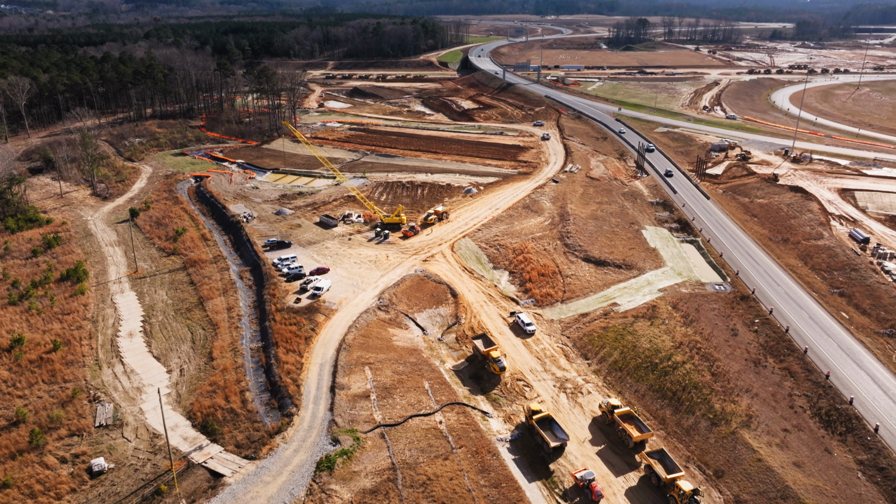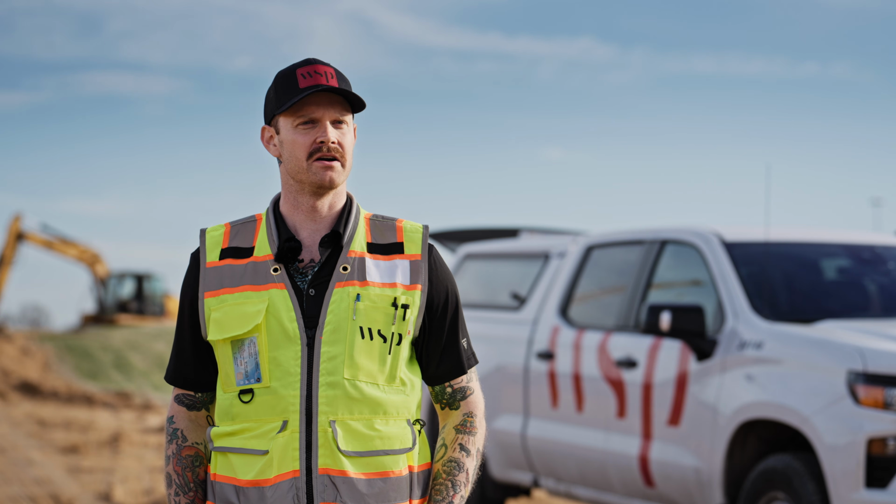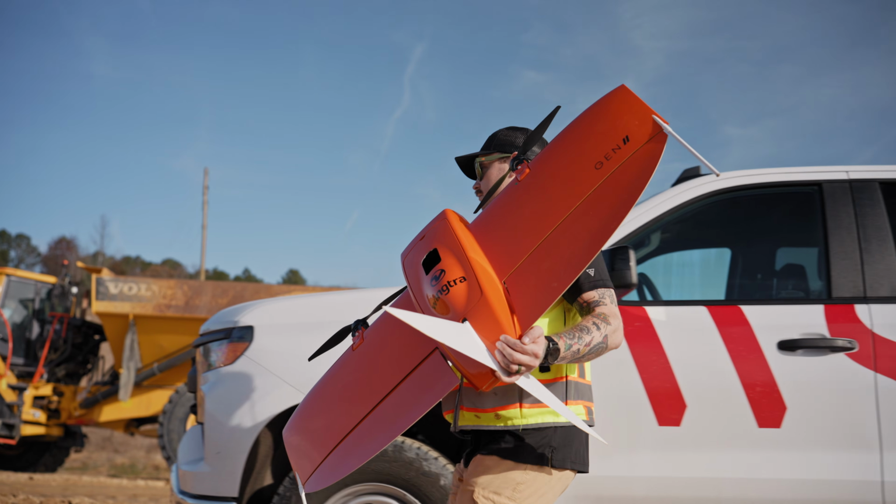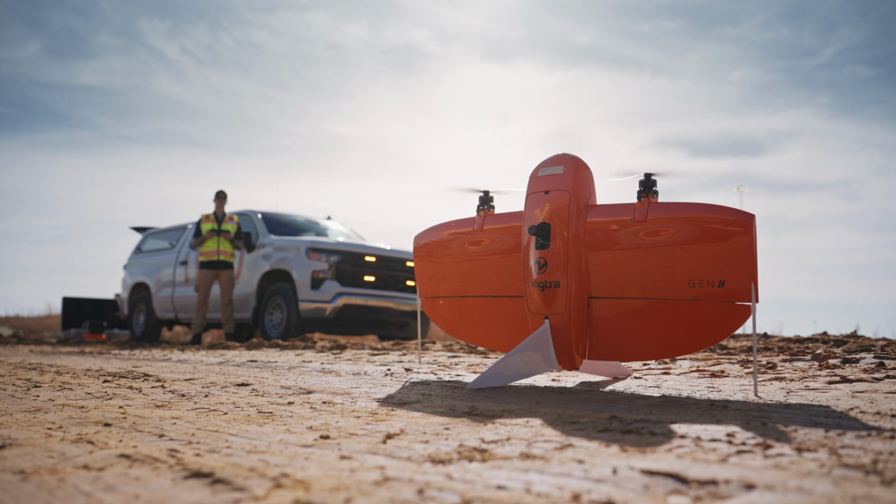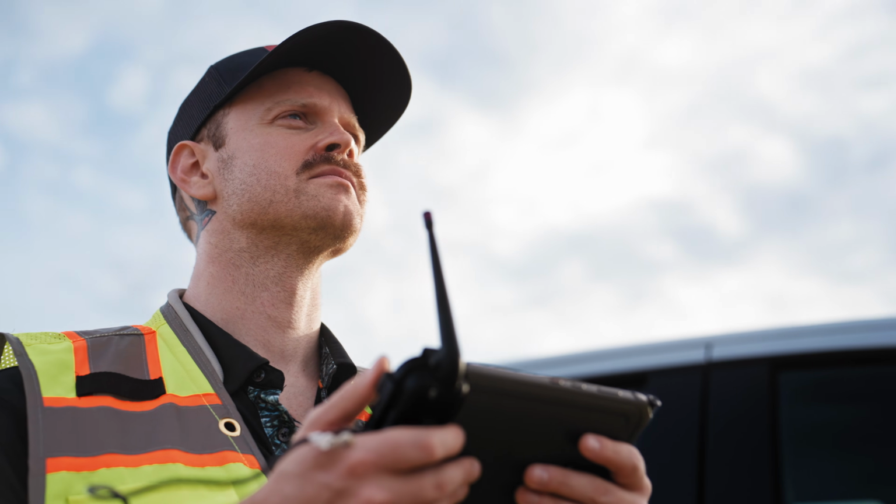This being a very large construction site, the Wingtra just saves time, covers a lot more area. I mean, probably 3 times as much area as a quadcopter would cover in the same amount of time. Covering 3 times as much area is 3 times the efficiency, 3 times the time saving. It's a no-brainer if you can do a job in a shorter amount of time and get the same results.